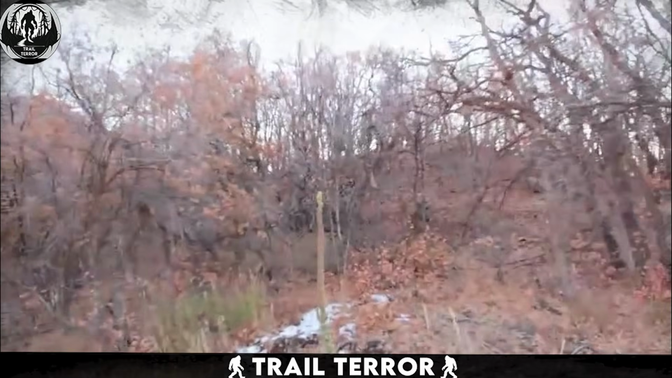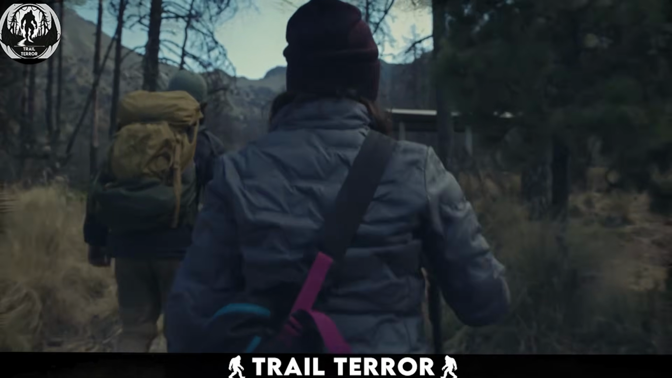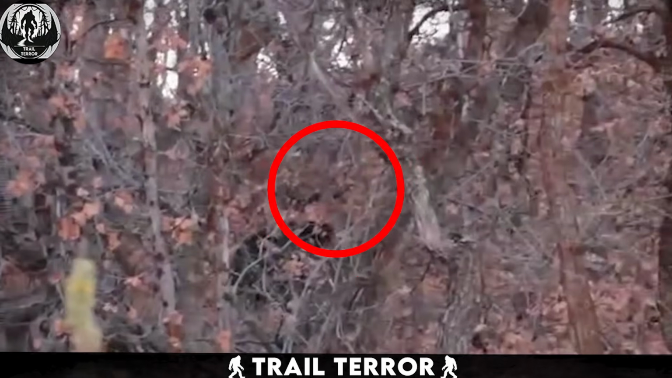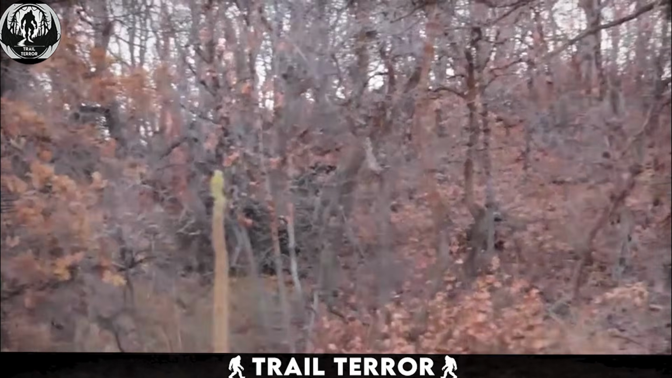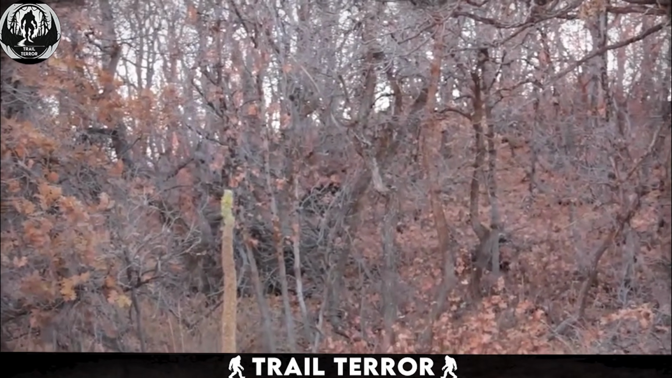This video might just make you rethink that leisurely stroll through the woods. As this couple is just walking in the forest, they spot something big and dark, moving among the trees. At first, they think it's a bear, which by itself would be enough to worry about, right? Personally, I would certainly not stick around to make this recording.